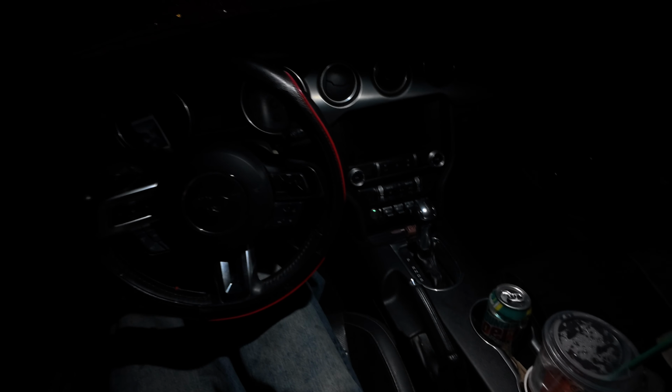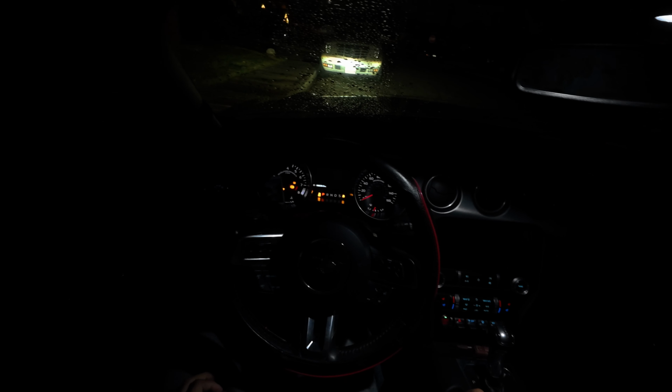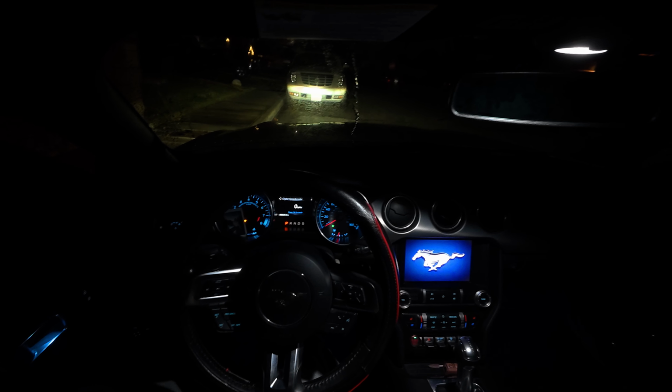Better start going home. Little POV drive to get home. I don't know why my windshield's like nasty. It's weird, I don't know what this is, residue or something, but yeah, we're gonna do a little POV drive back home and see how it is.